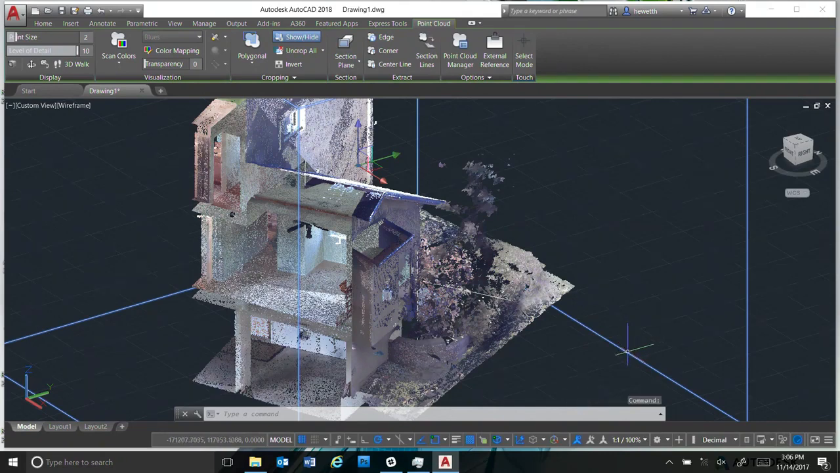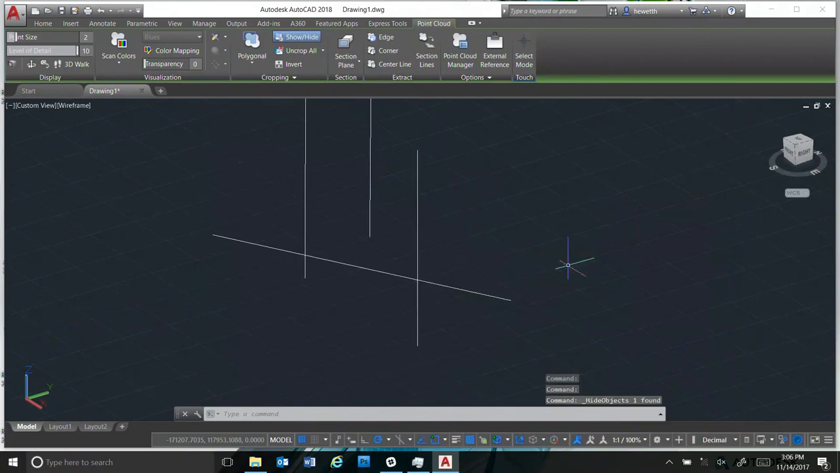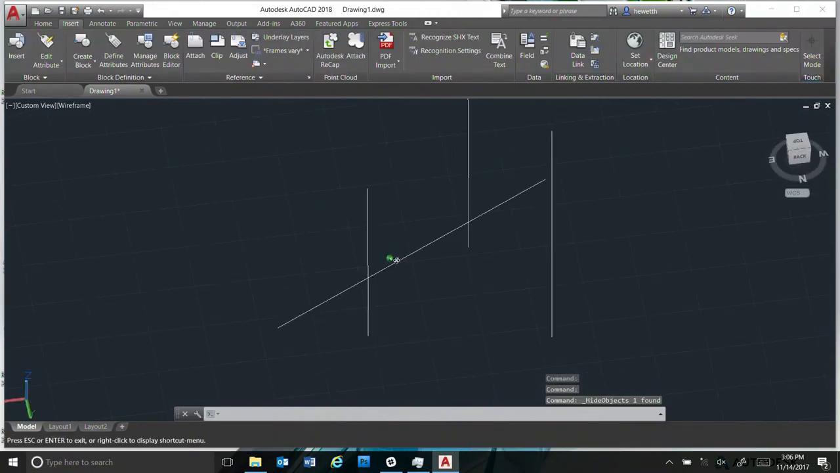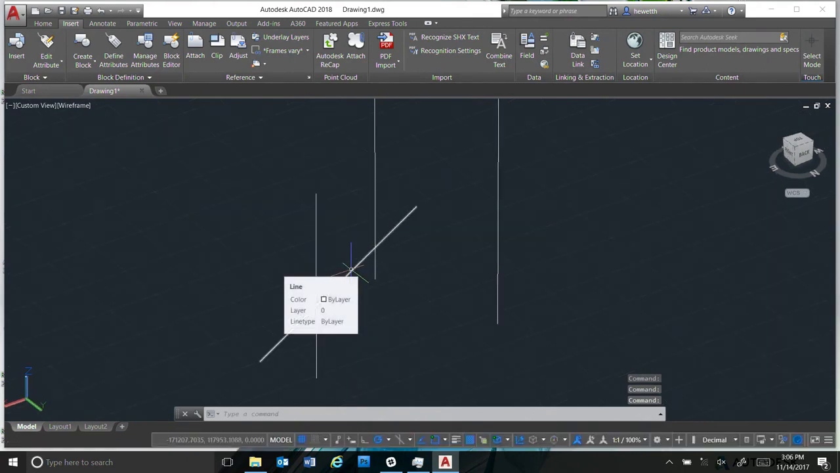Now I'm just going to hide this point cloud so that we can see what I created. Those are just the few edges that I created, right? These are key because I want to now design a deck at this elevation. This was the edge that I extracted from the living room. And then I want it to be no bigger than where these three lines are. So then from there you can just use your AutoCAD modeling tools.